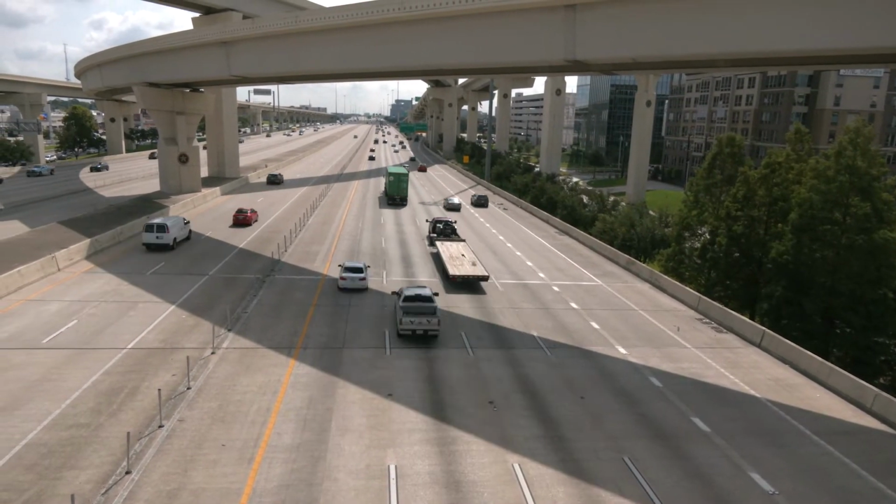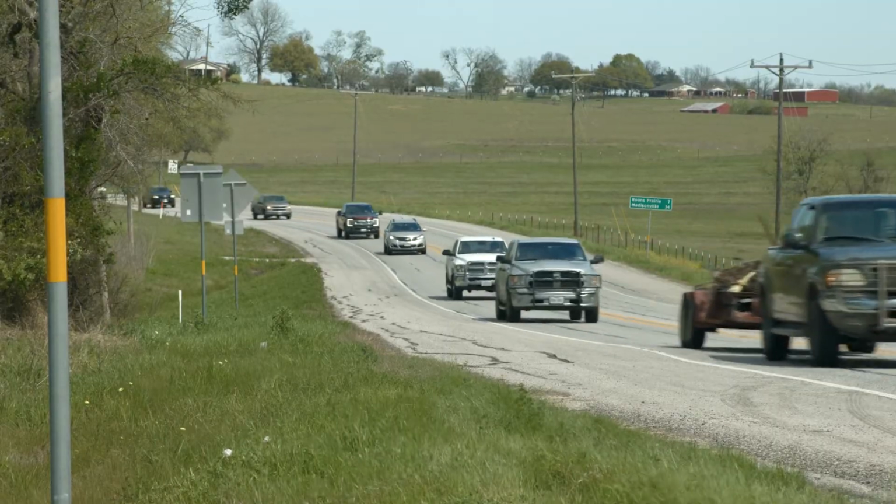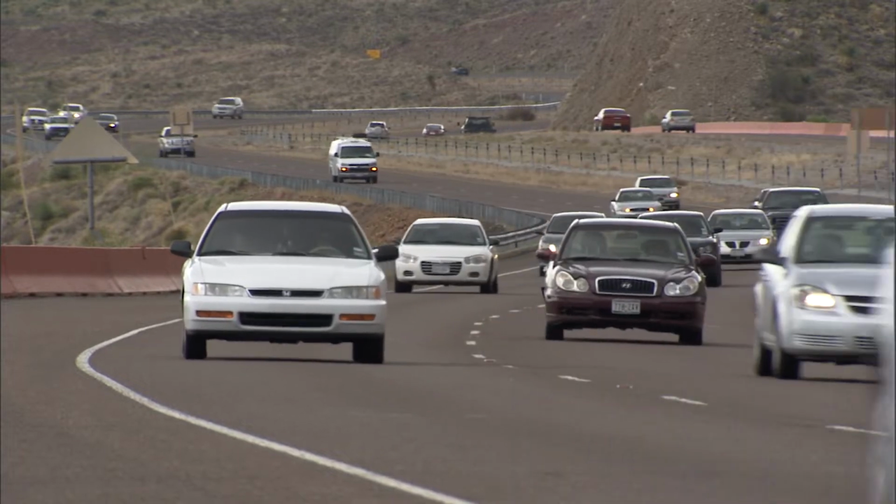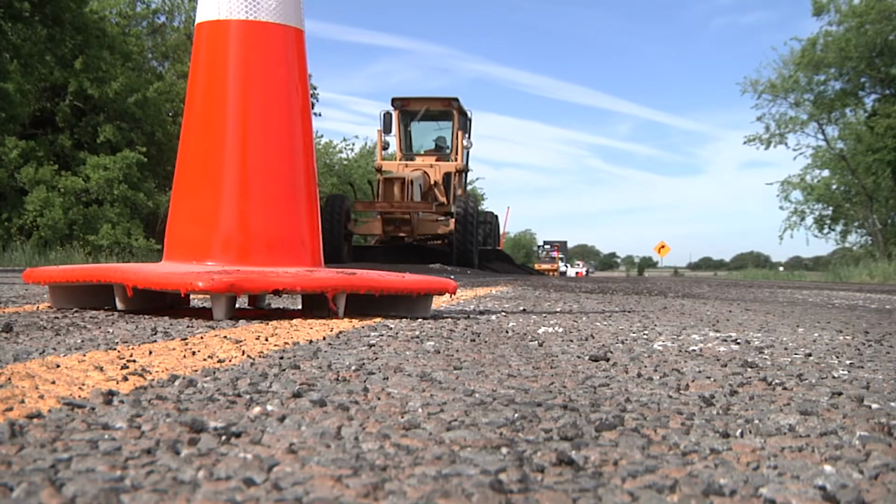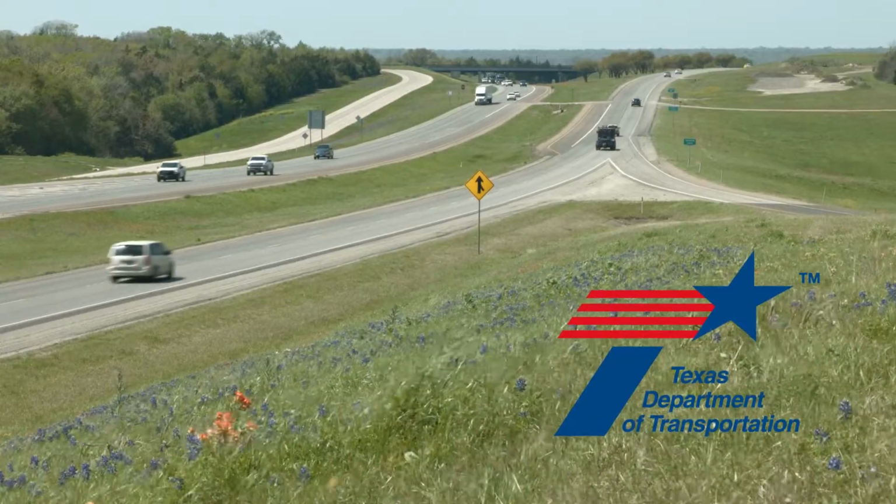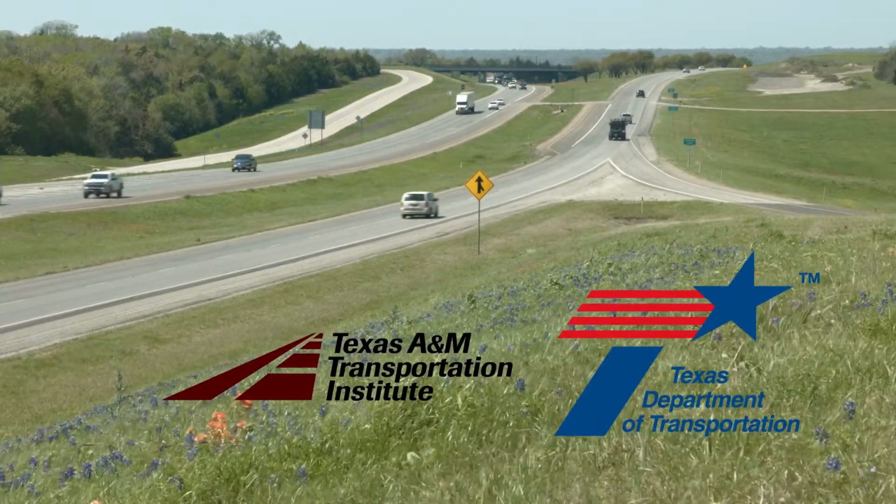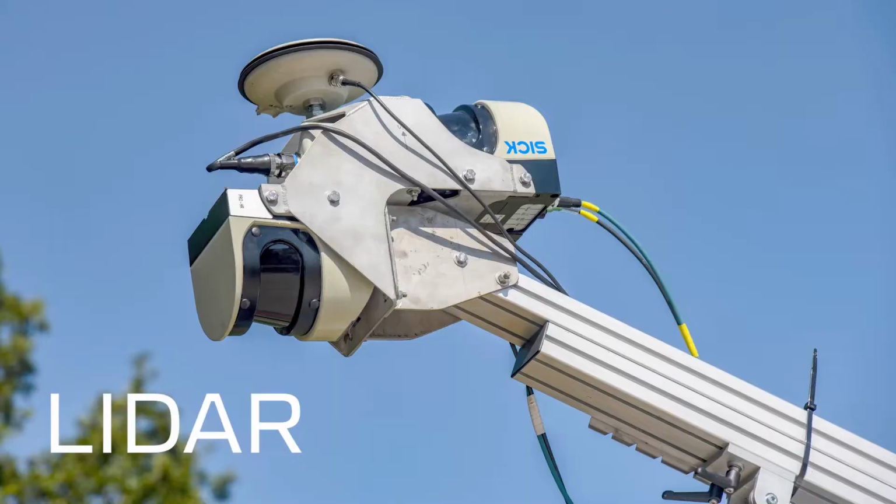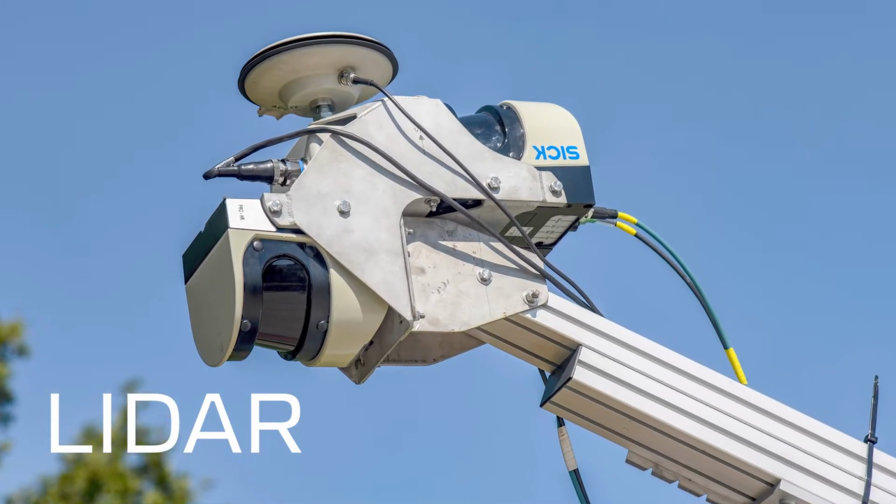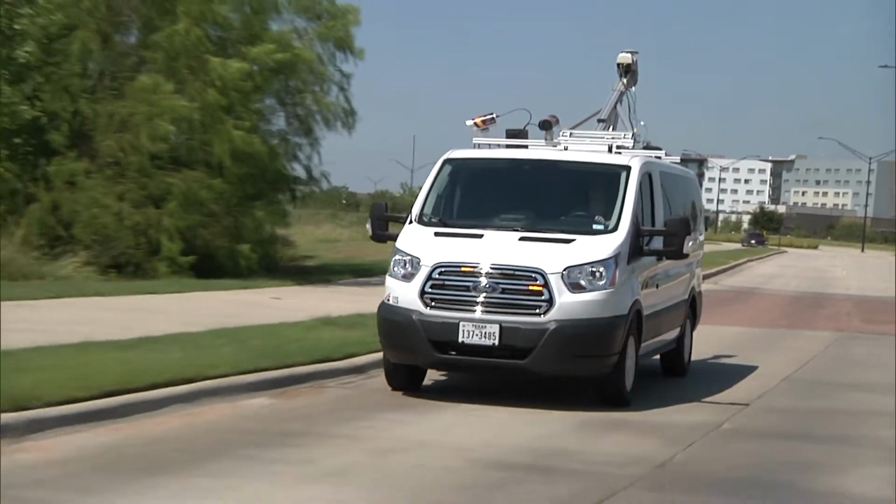Including interstates, Texas has more than 80,000 miles of roadways statewide, the most of any state in the nation. Keeping tabs of needed repairs can be time-consuming. The Texas Department of Transportation, with help from the Texas A&M Transportation Institute, is applying proven technologies like LIDAR in new ways to facilitate maintenance activities, including reducing assessment time.